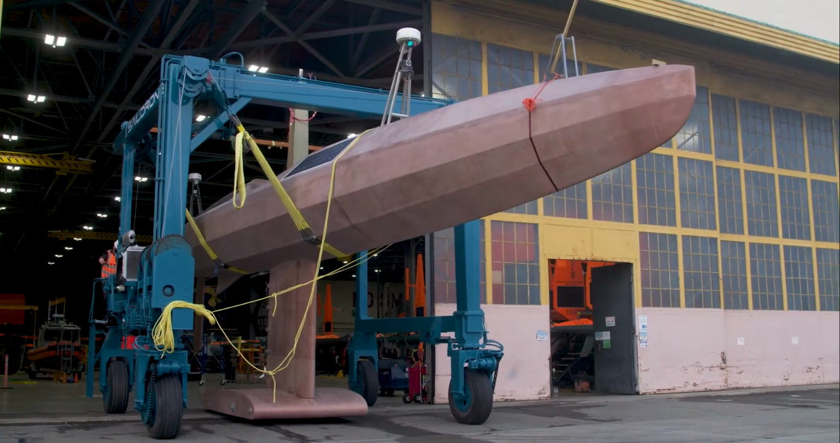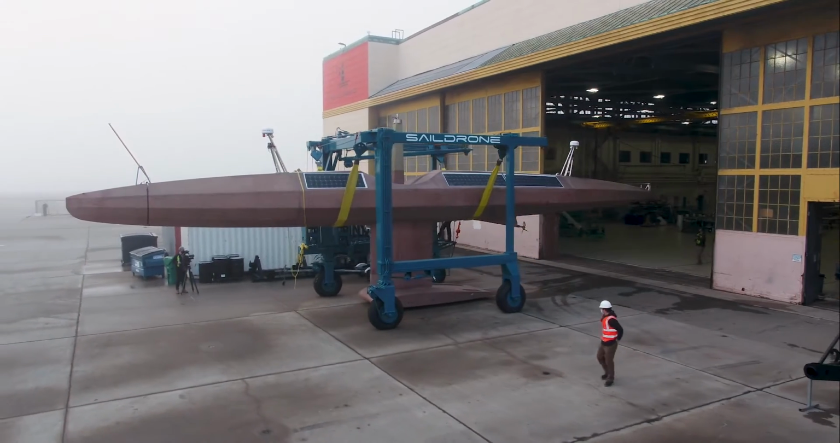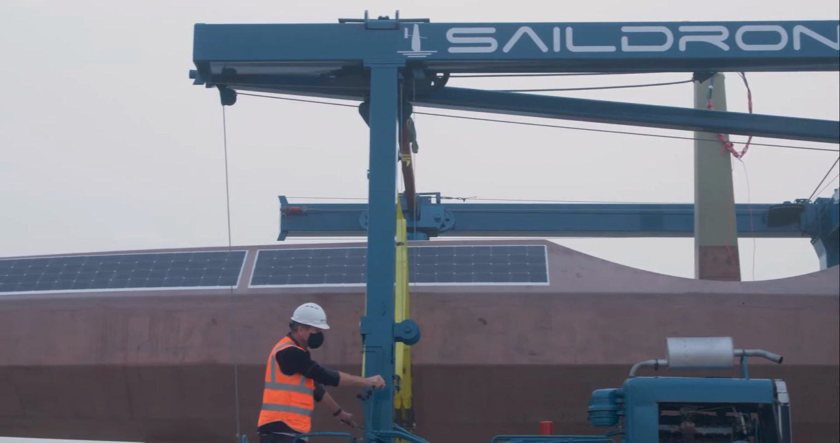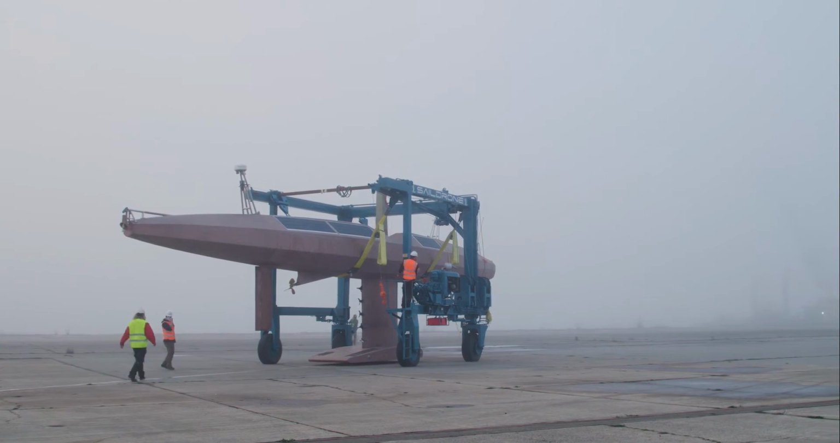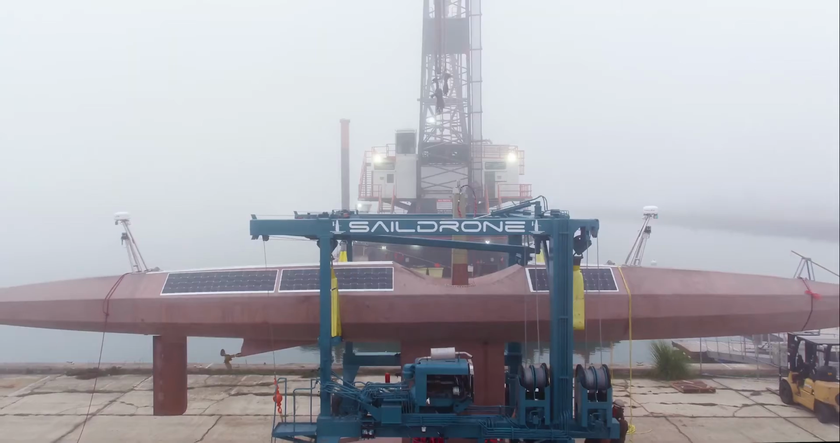We've explored the surface of the moon, we've explored the surface of Mars better than we've done the ocean. And so really the goal of the Surveyor is to go out and help achieve the global goal of mapping our oceans. Only 20% of the world's oceans have been mapped, and the Surveyor and her sonars are going to really change the equation.